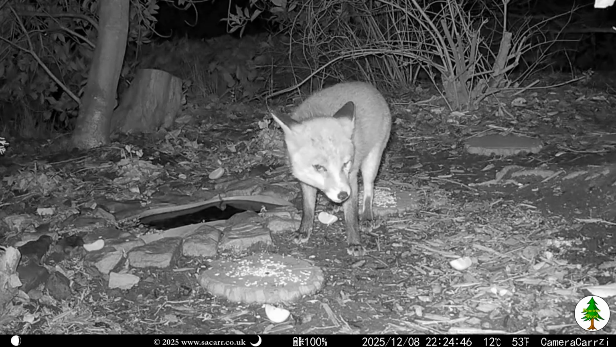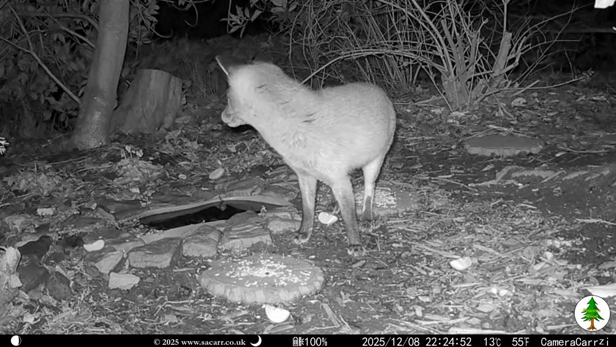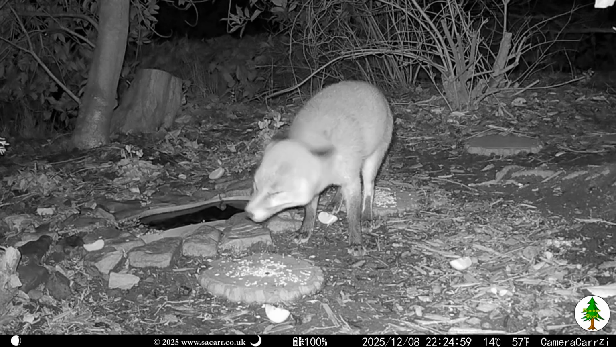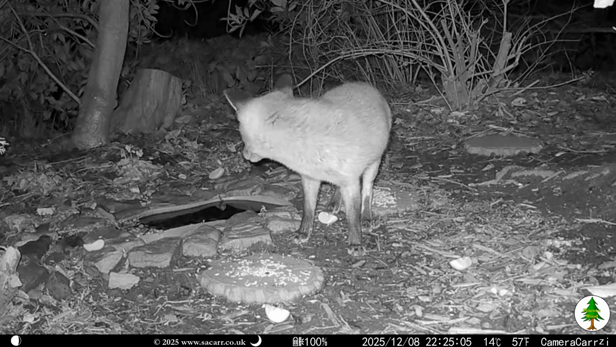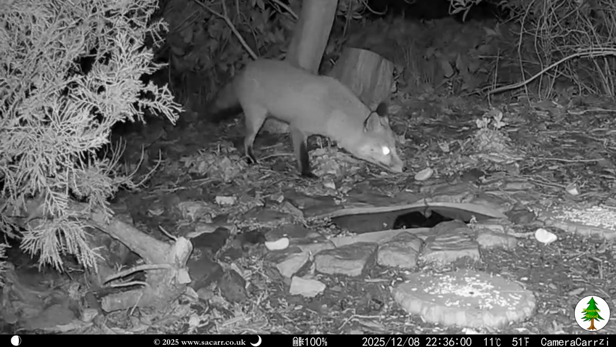Ginger was back again at 10:25 and immediately had what appeared to be a sneezing fit. If it wasn't that, he had something stuck in his throat and was trying to cough it up. 10 minutes later, Smudge turned up looking for food.